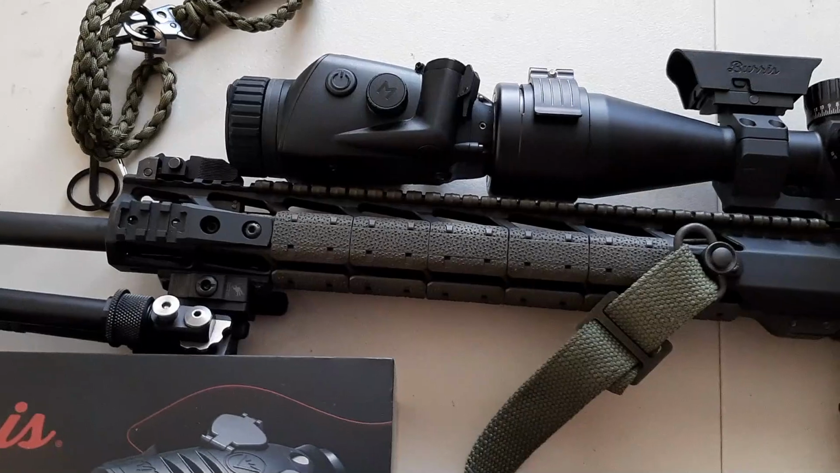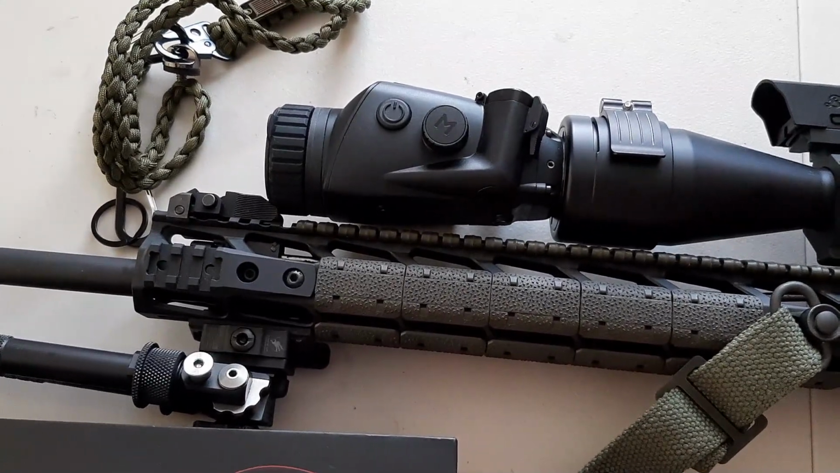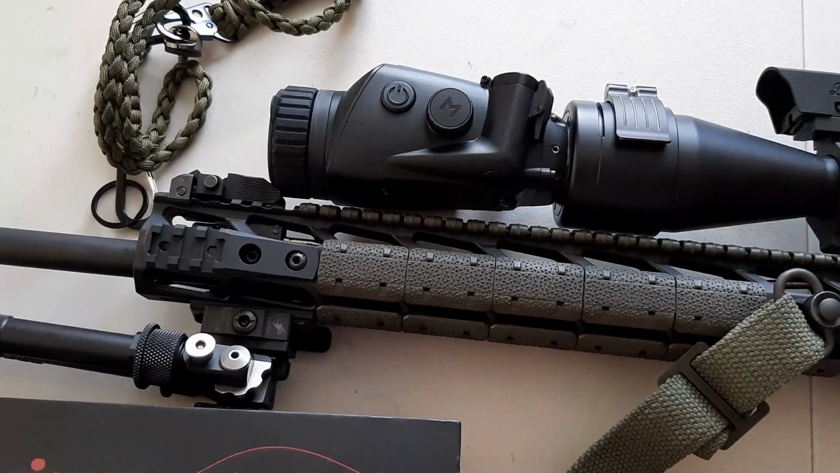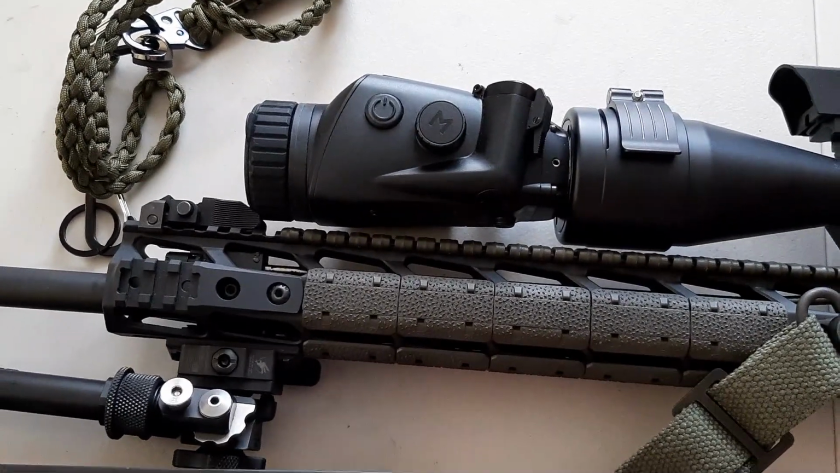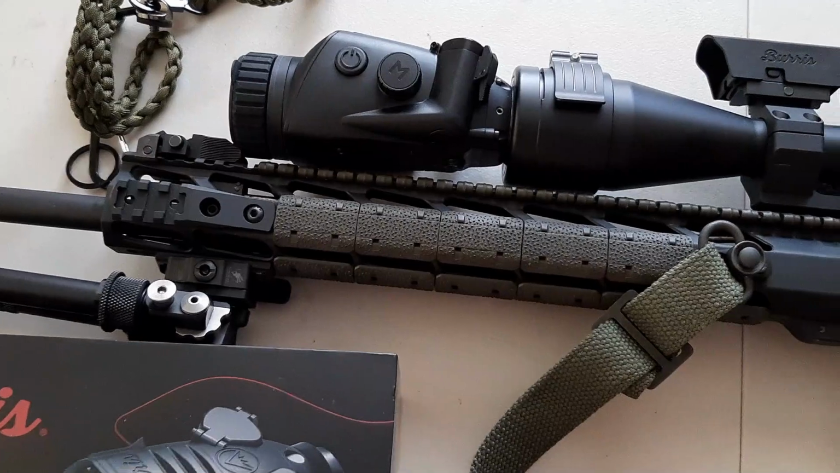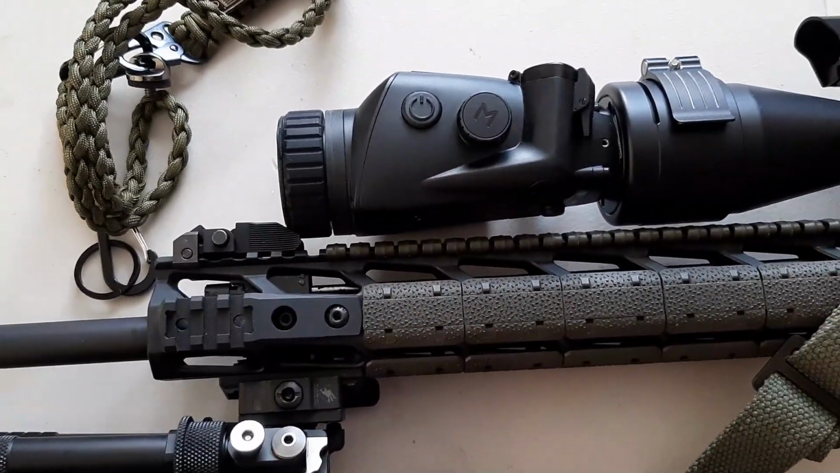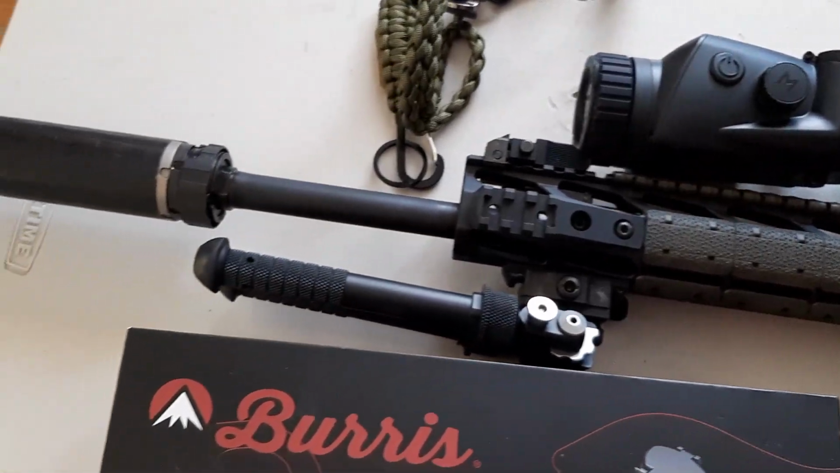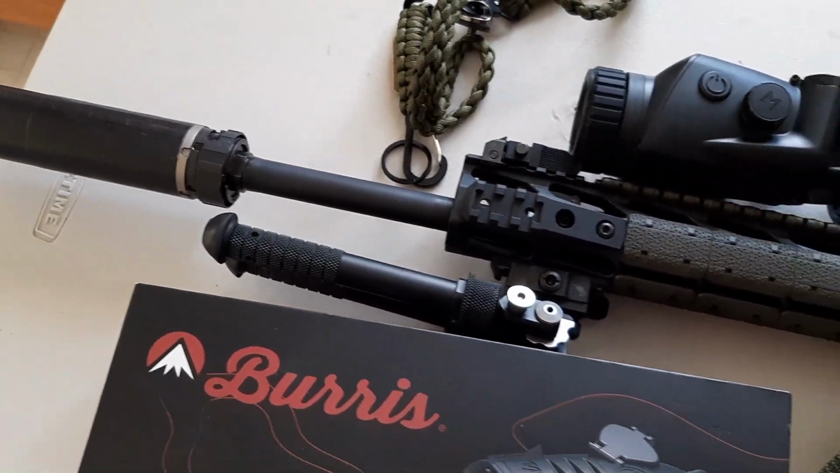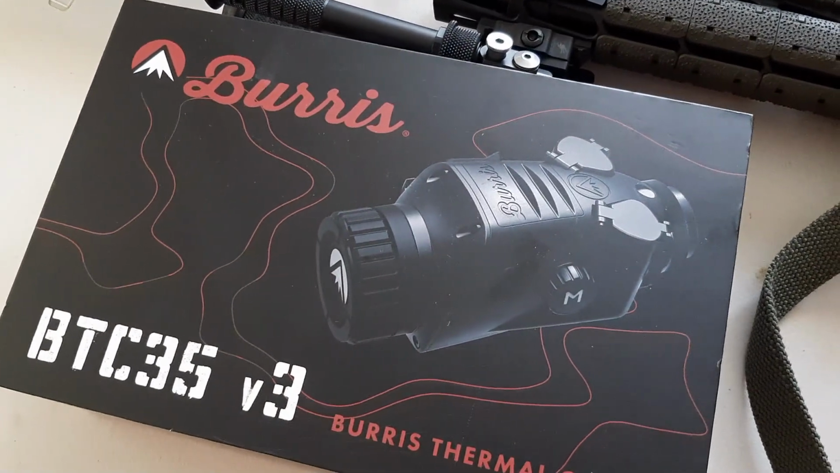So this is going to run you probably around $2,500 to $3,000, so it is pricey. But if you look at other thermals like this, you're going to pay 2 to 3 times as much, and you won't necessarily get a whole lot better quality and durability. So just want to show you guys some of the features of this thermal.